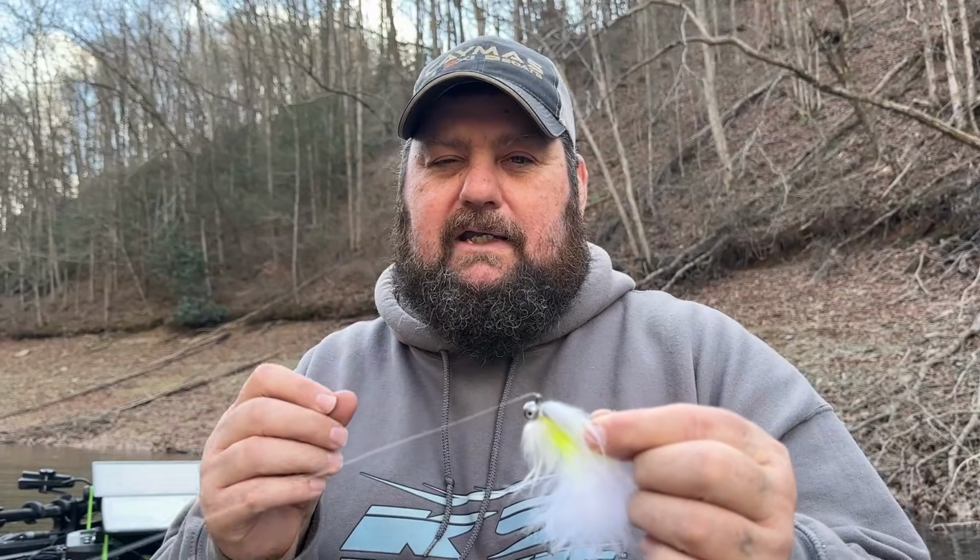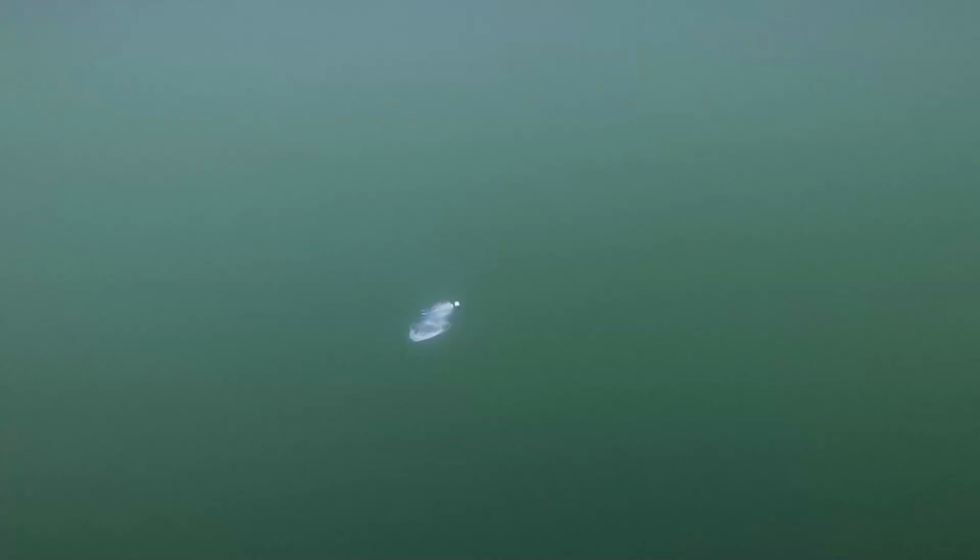So the same way you use a jig head minnow, we're going to tie a loop knot on this. We're going to throw it out there, drop it down, and we're just going to shake it and wait for them to take it. And I about forgot to tell you the name of it.